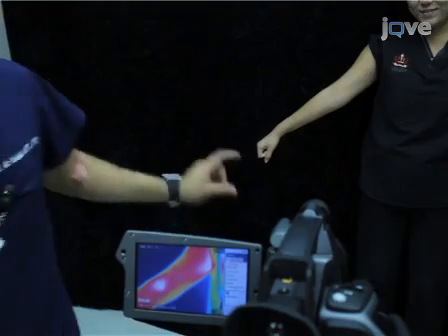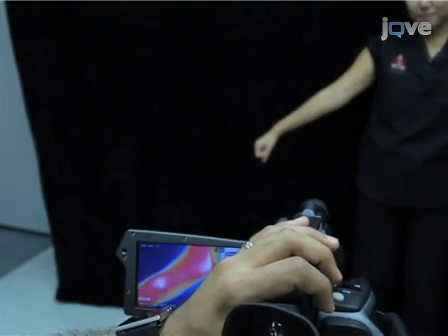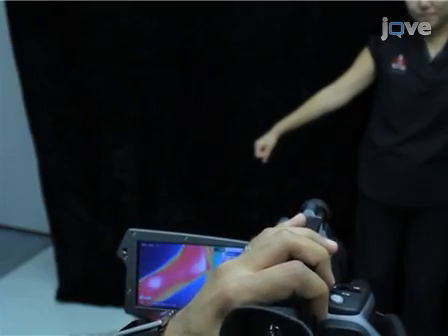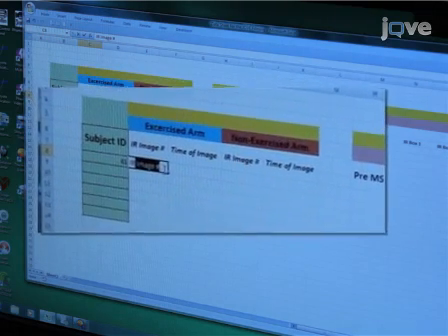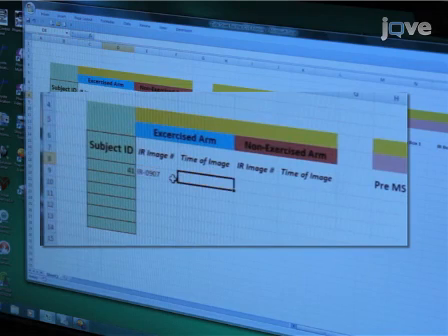Acquire an IR image of the arm to be exercised. An image of the non-exercised arm should also be obtained for comparison purposes. Record image numbers from the IR camera immediately on a separate spreadsheet to correlate the subject, arm, time points, and the image numbers.